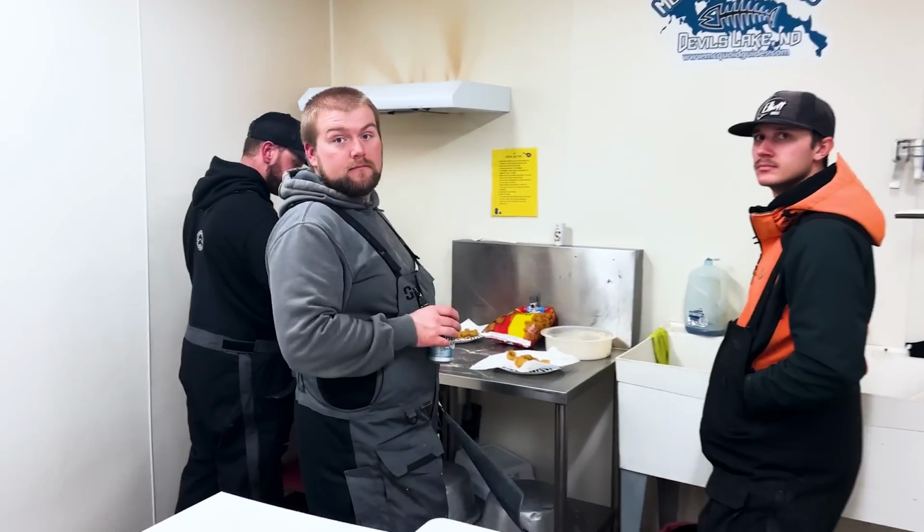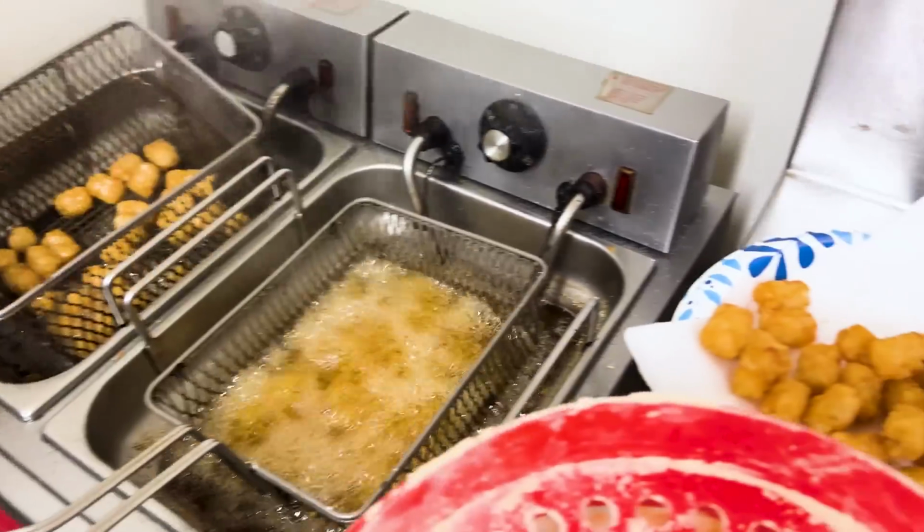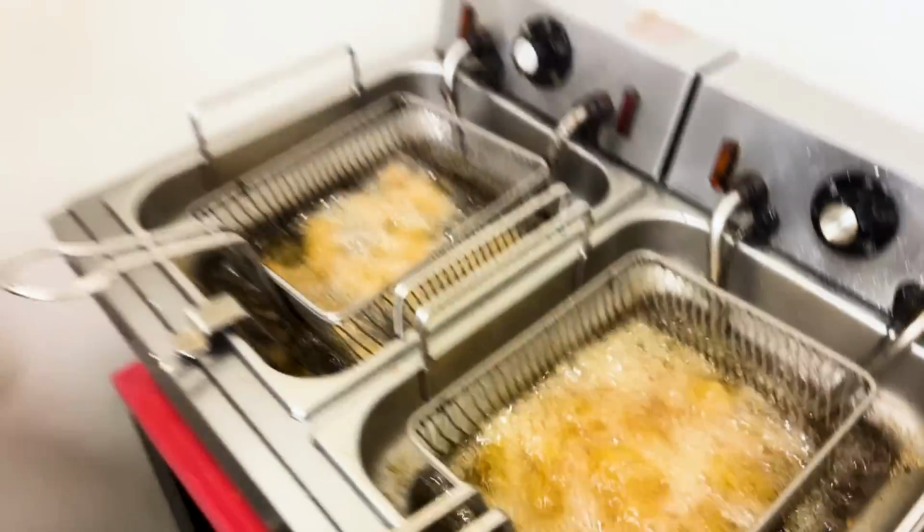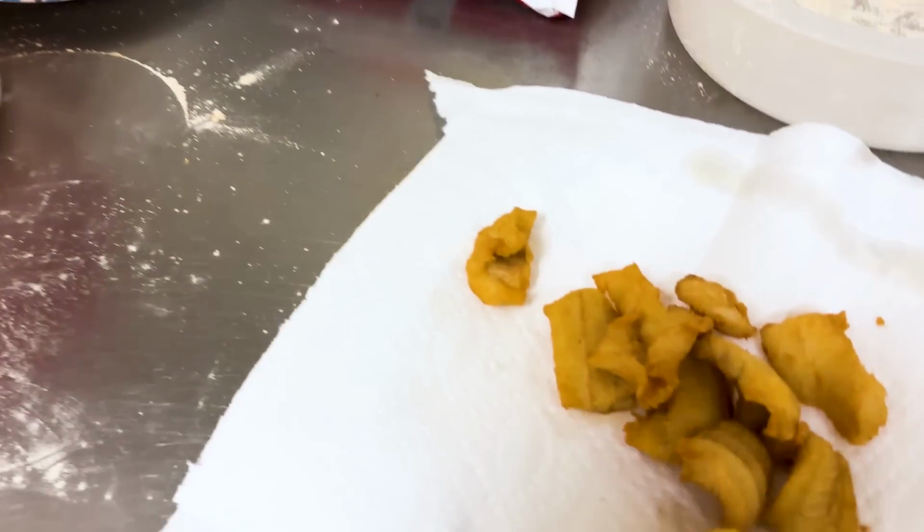Boy, what do we got going on in here? Chef Eric? Oh yeah. What are we frying up? Bit of tots, a little bit of walleyes and some perch that I caught today. Yep. I was a good guide today. Put you guys on some fish. Oh yeah, we already got some done.